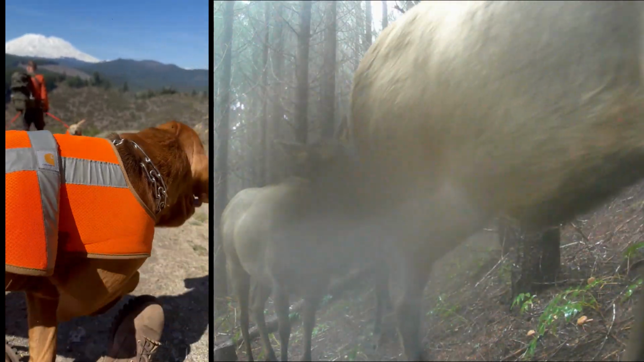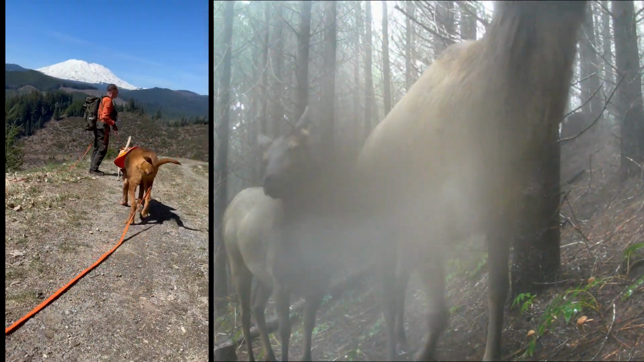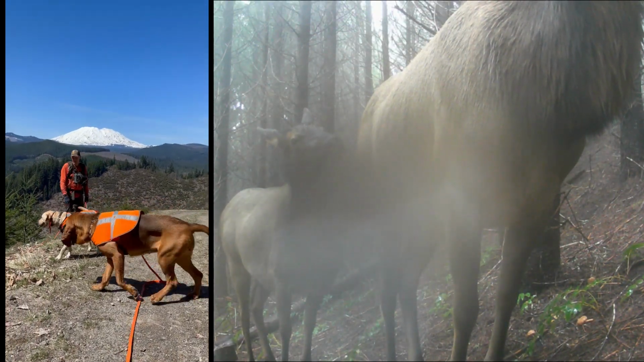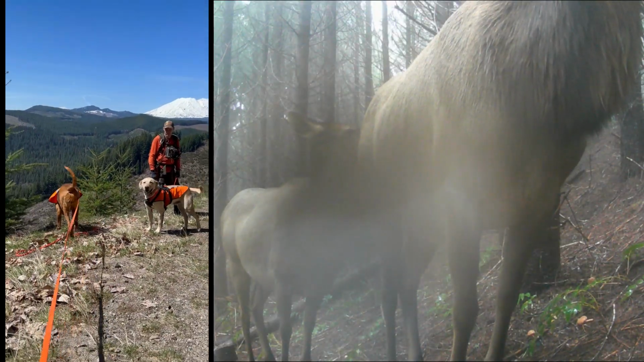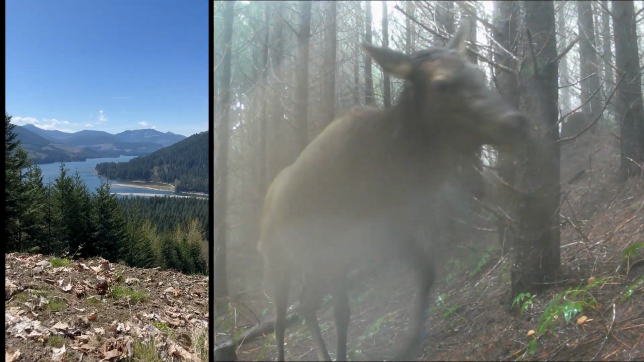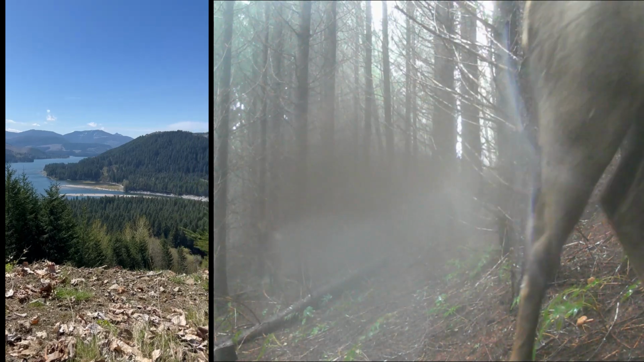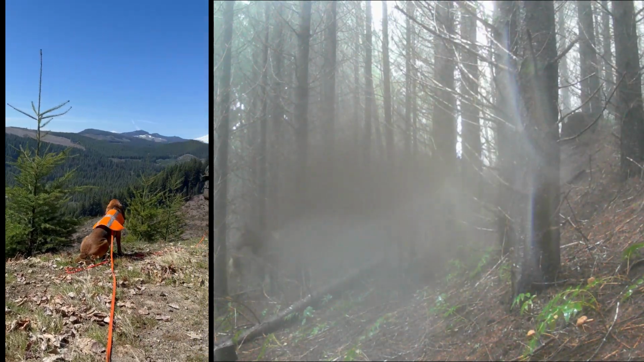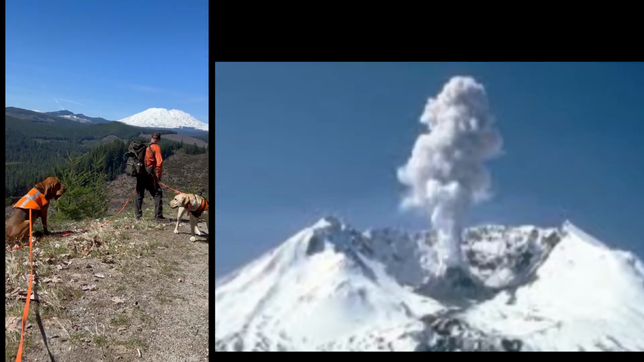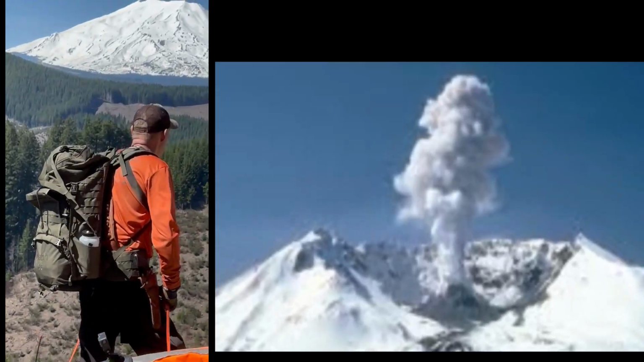Hi. Let's just settle down here and take in a view. Yeah. Look at that. Isn't that gorgeous? That's Swift Reservoir. There's Mount St. Helens. Incredible.